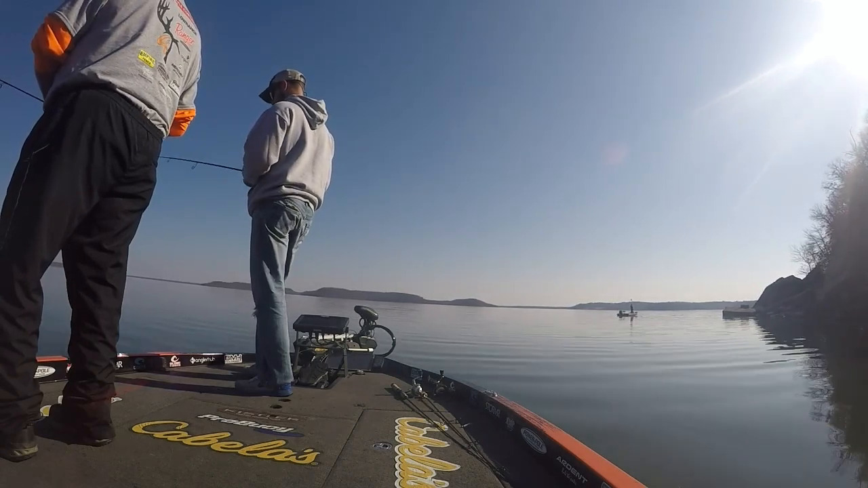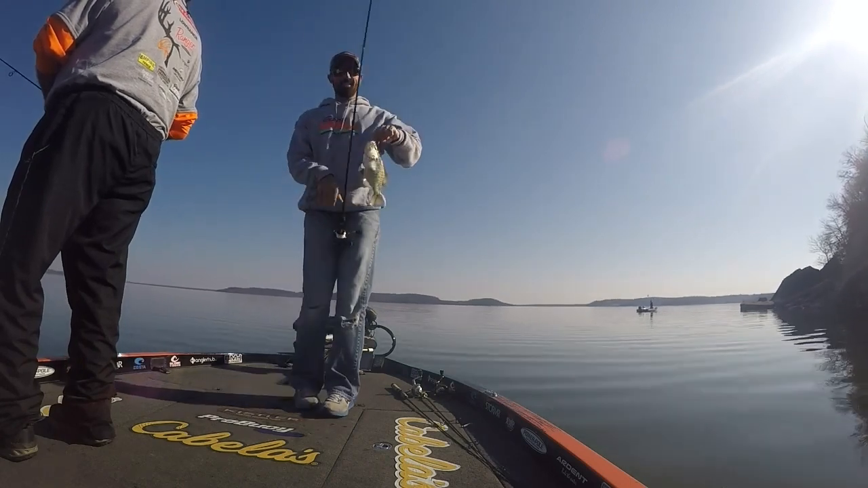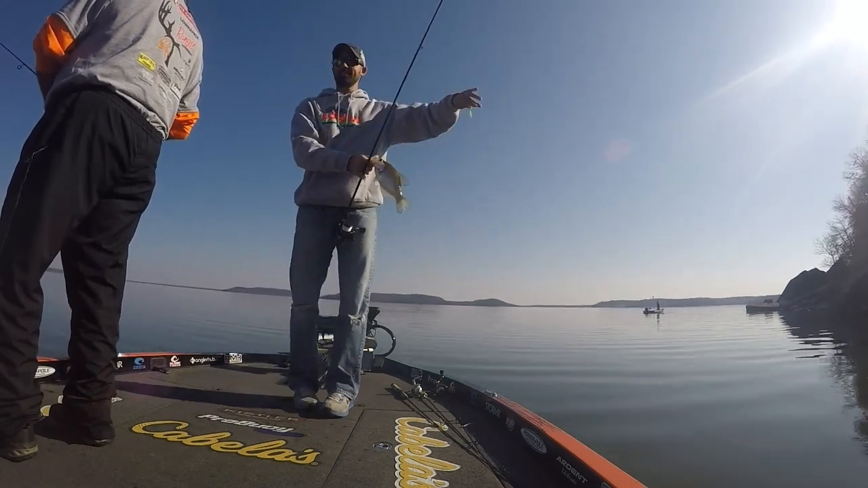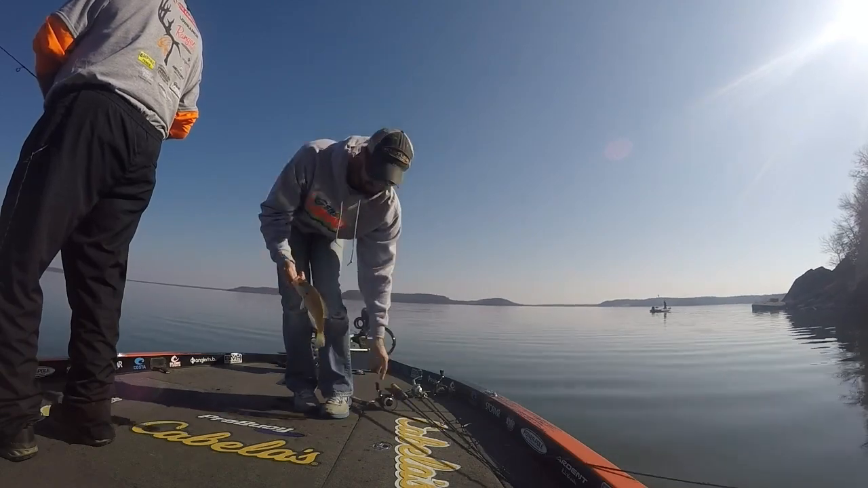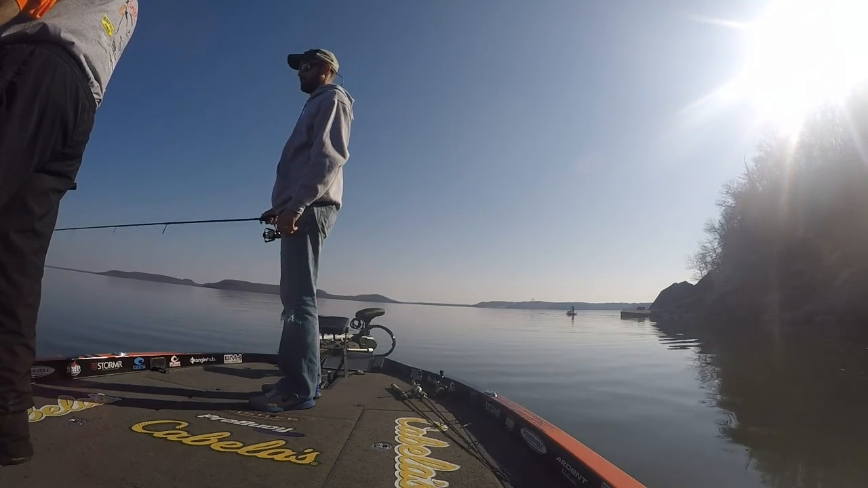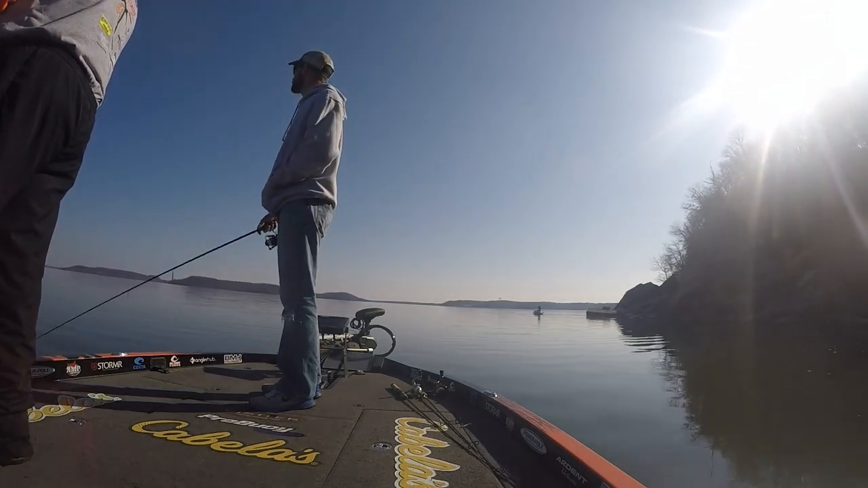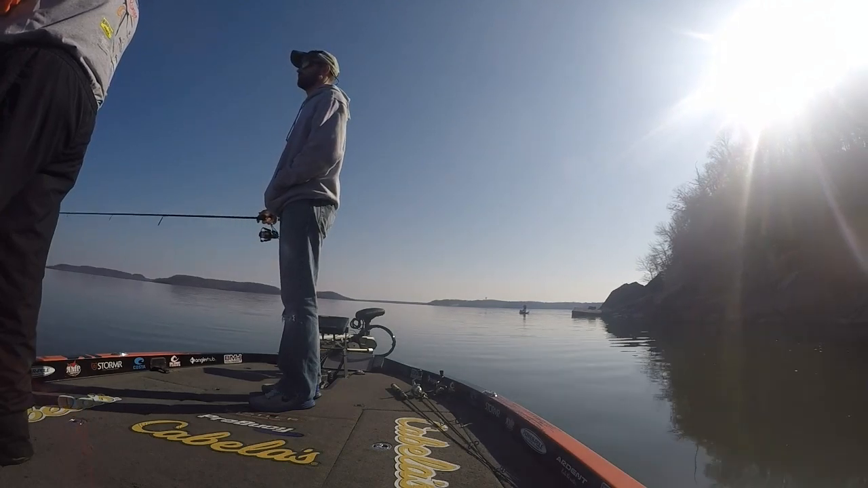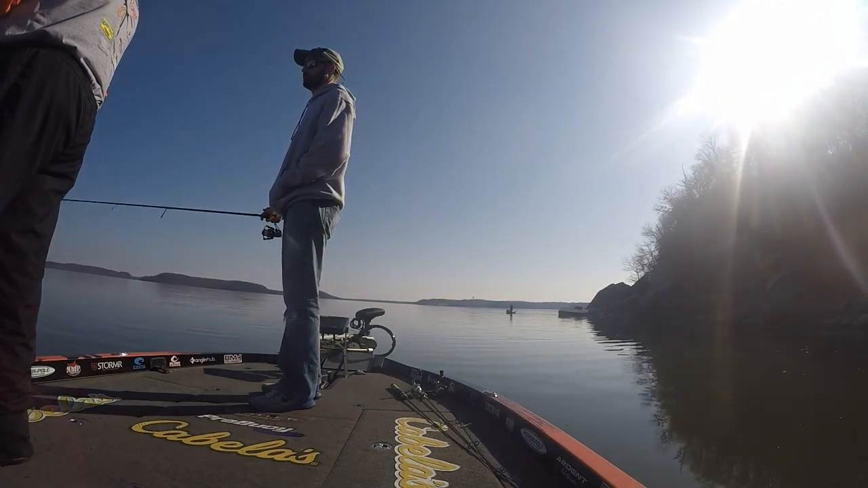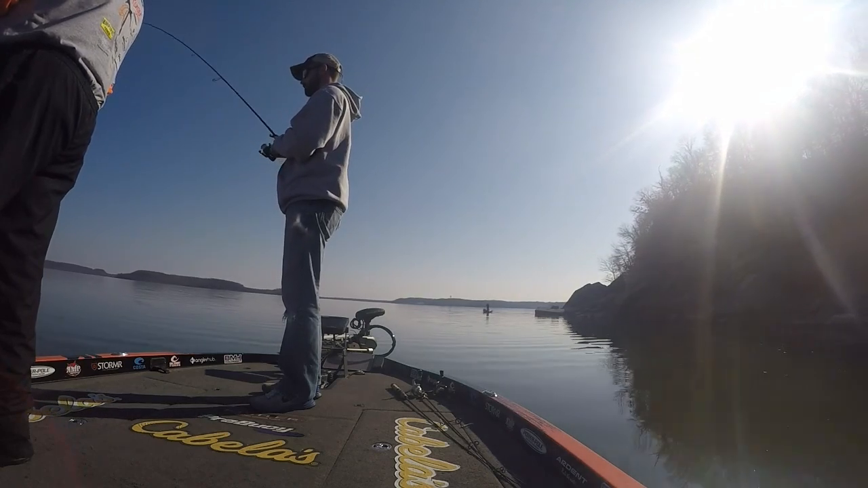Sand bass fighting like the best crappie in the world, man. Wow. I'd have bet everything on that.